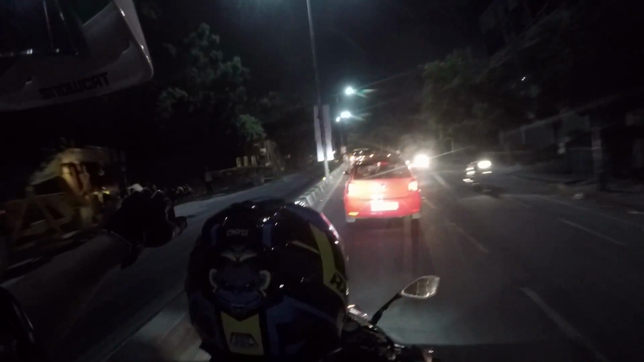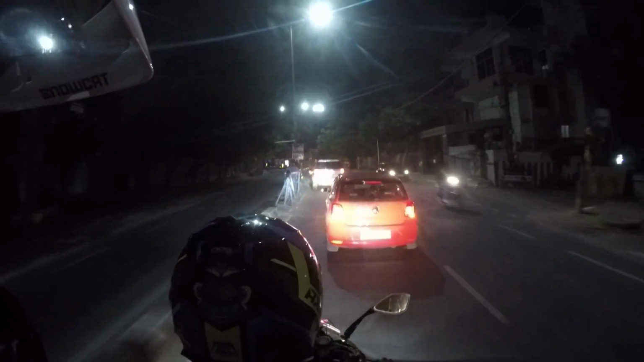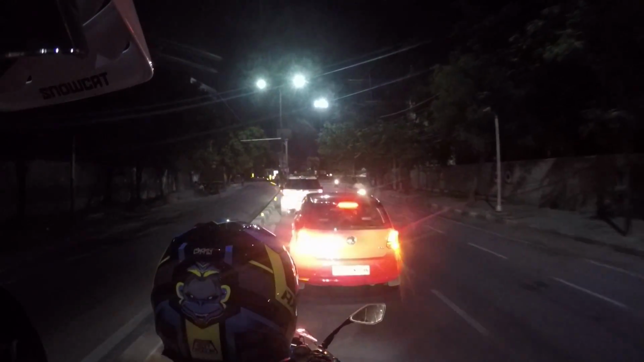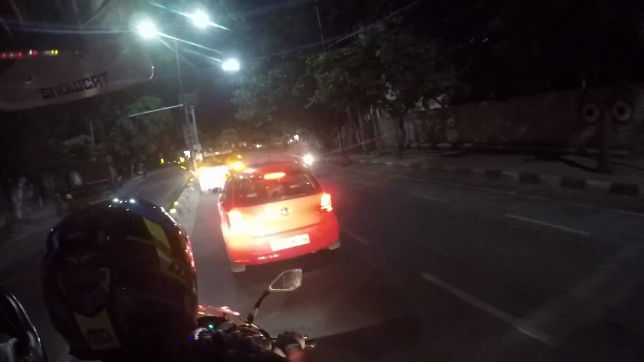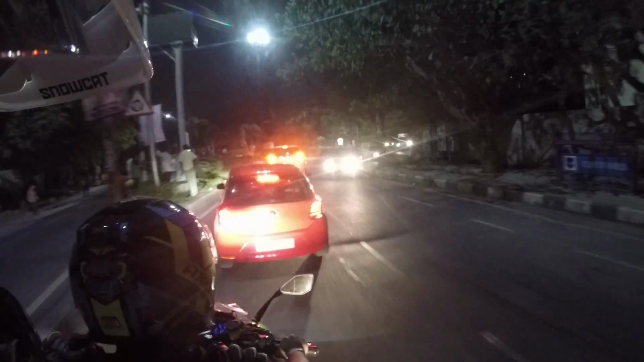And then a scooter went down the wrong side. So everyone turns their hazards on because oncoming traffic doesn't know that we're here. And everyone's honking. No one knows it's supposed to be here. That is hilarious.